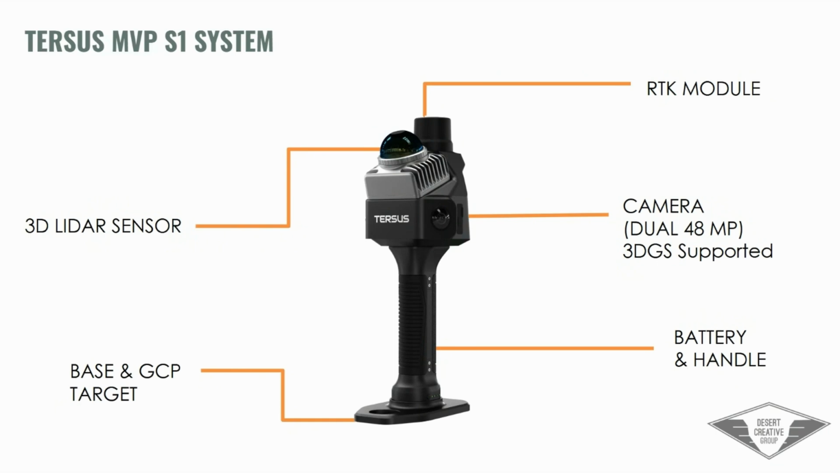The bottom part of the device is the battery and the handle. That battery is simply charged with USB-C. We have the RTK module on the top, and we have 2 cameras that are 48 megapixel, not only for our data capture and colorization, but this is how we're also getting the 3D Gaussian splatting support as well.